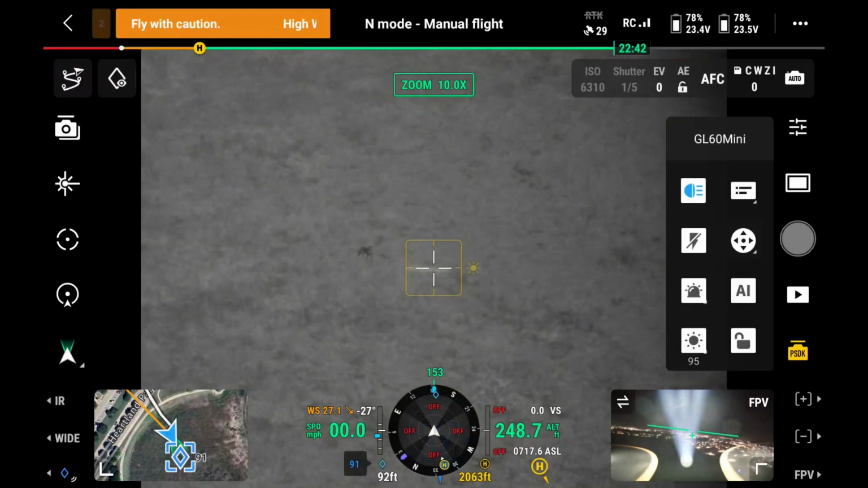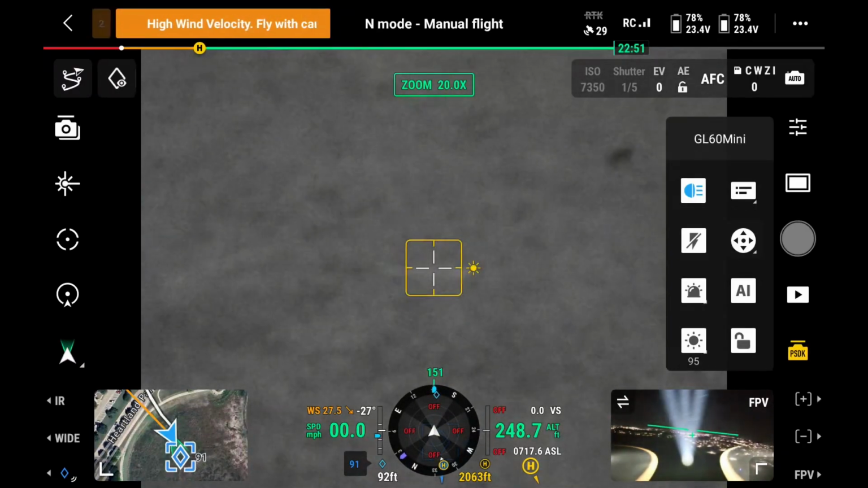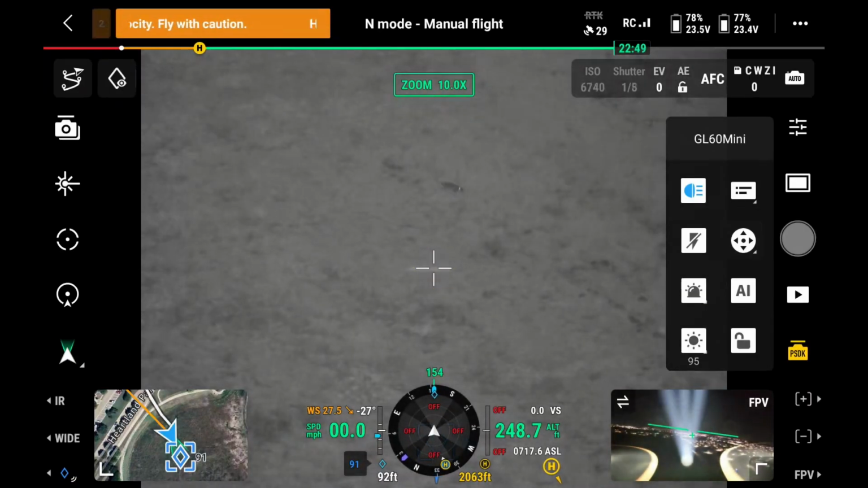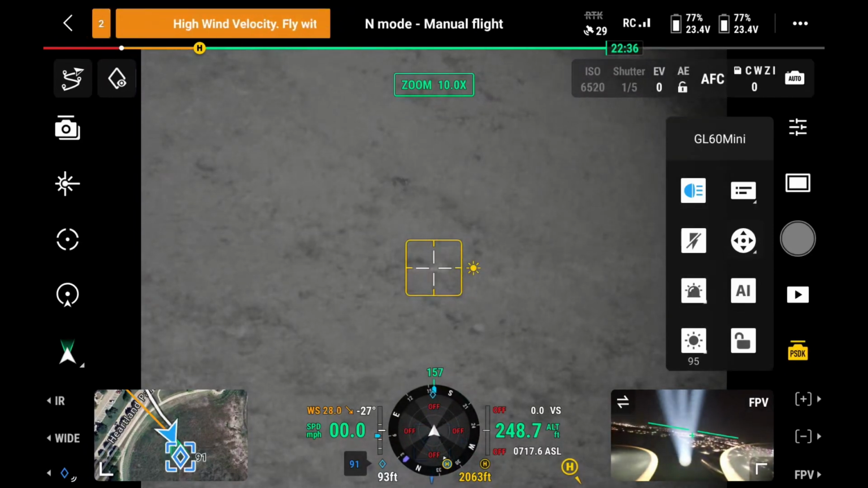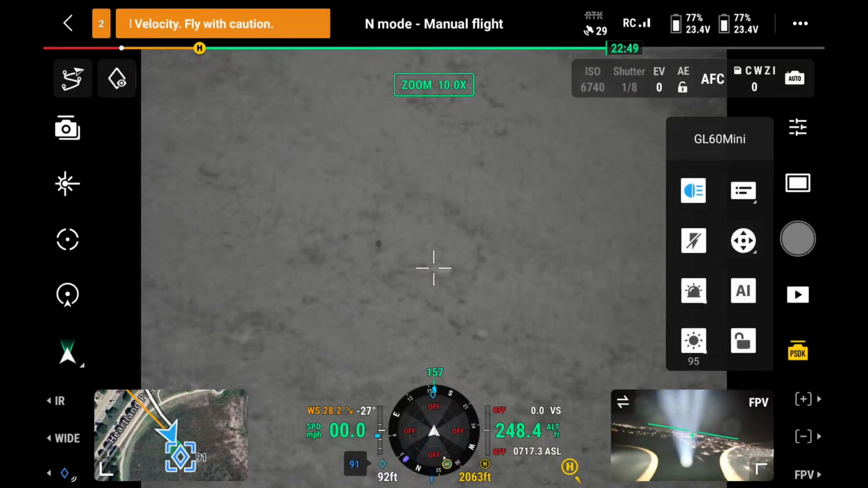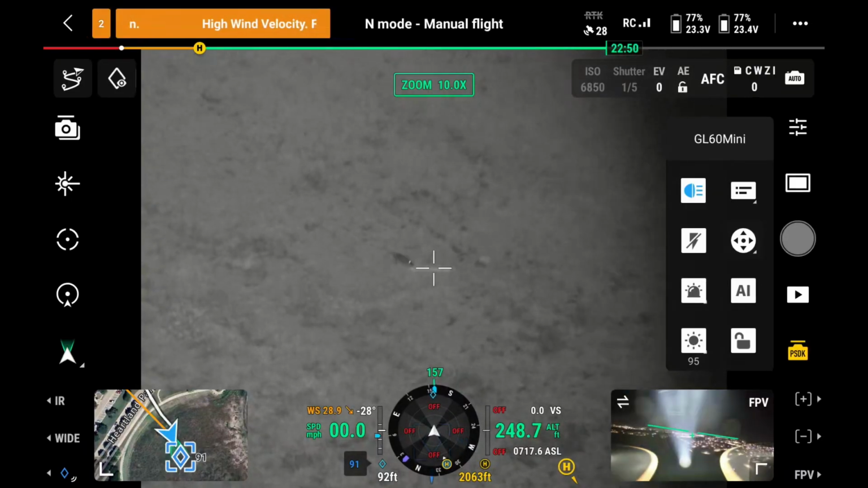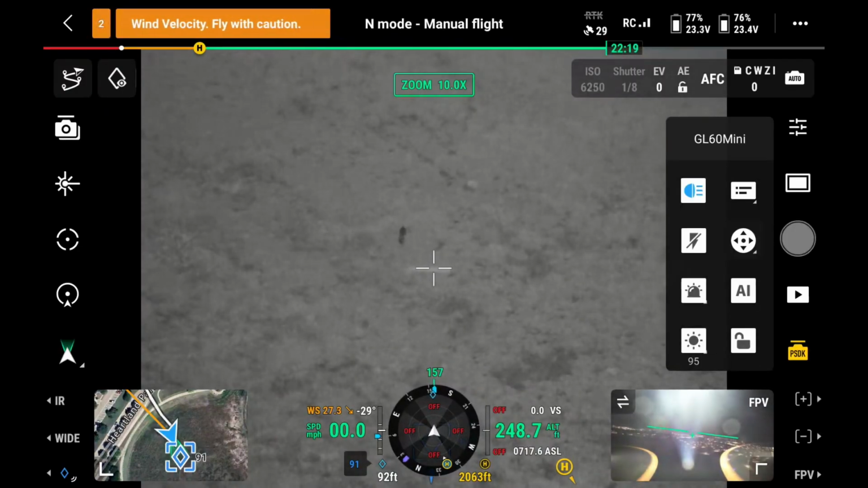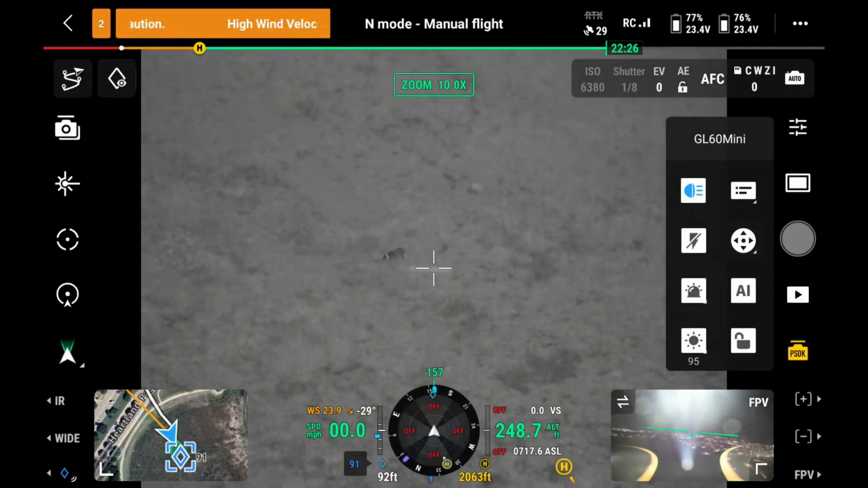See all that? See if I can see where the drone is here. Where is it? Oh, I see it. Okay. You see the spotlight? Yeah. It'd be hard for me to get over there. She's coming towards the drone a little. Now she's stopped.